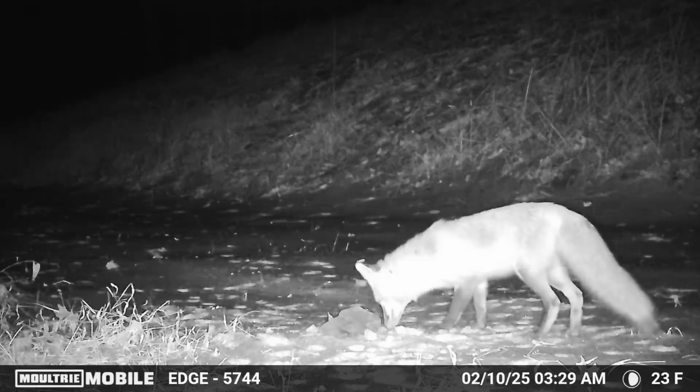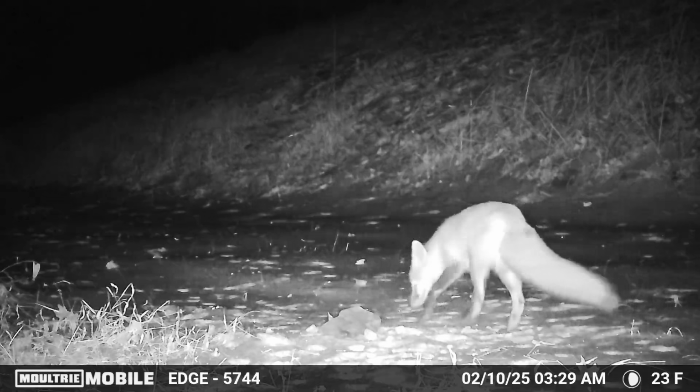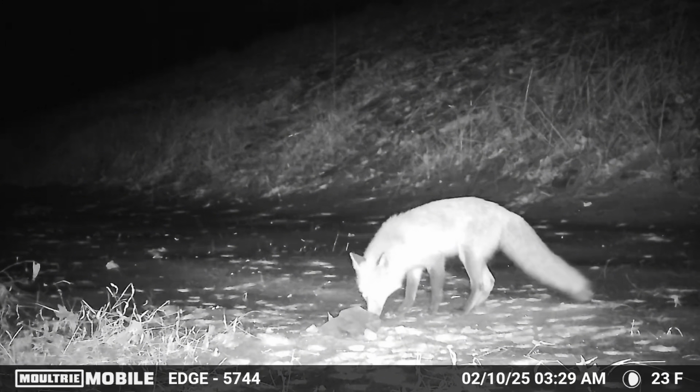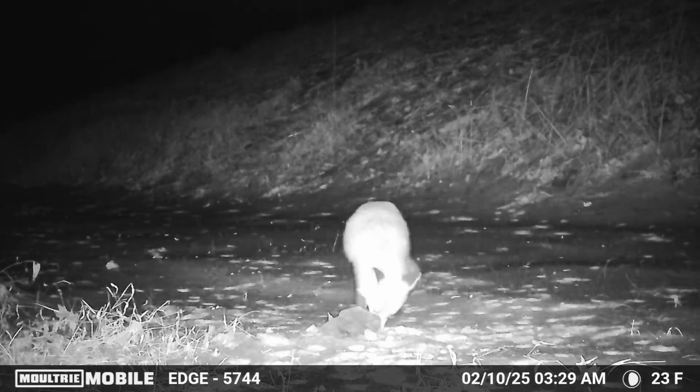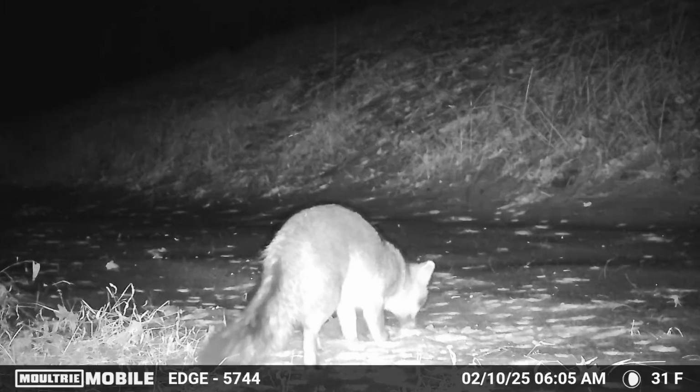A few hours later, we have a red fox stop by the pile, and it's odd because normally coyotes and red fox do not get along, but this red fox must not have been too scared of the scent of the coyote in the area because he definitely stopped by the shrimp pile and was checking it out. And you can see he's also digging there to try to get a couple shrimps loose.